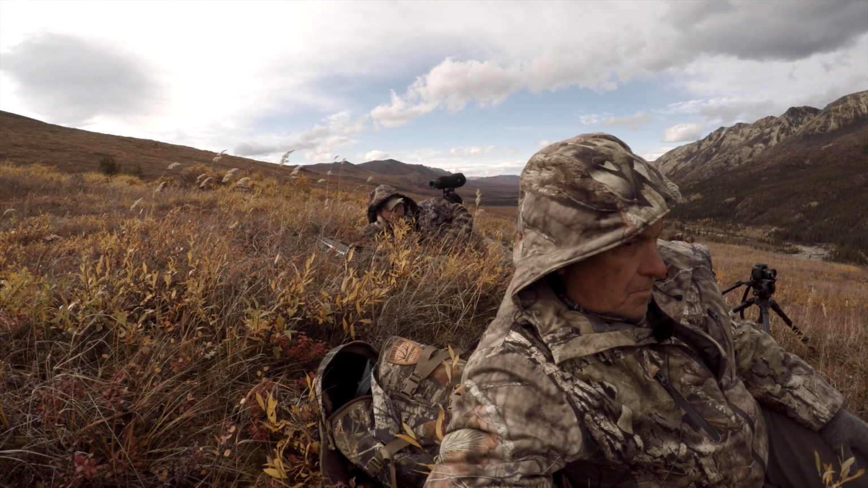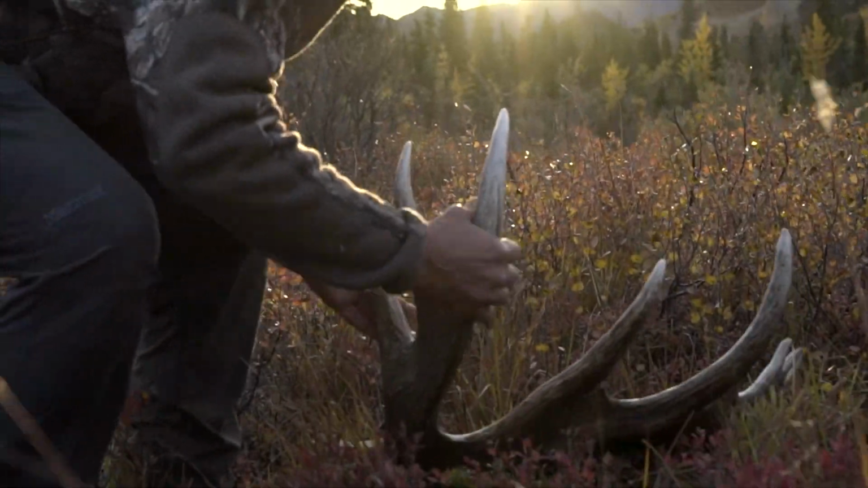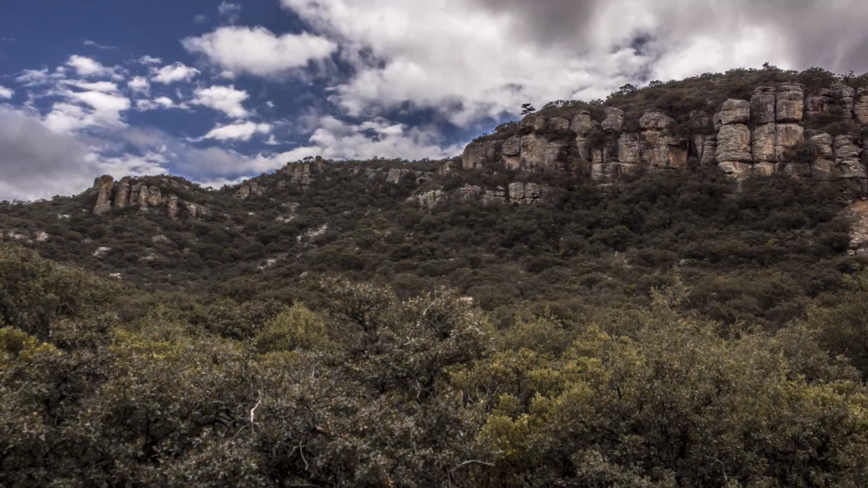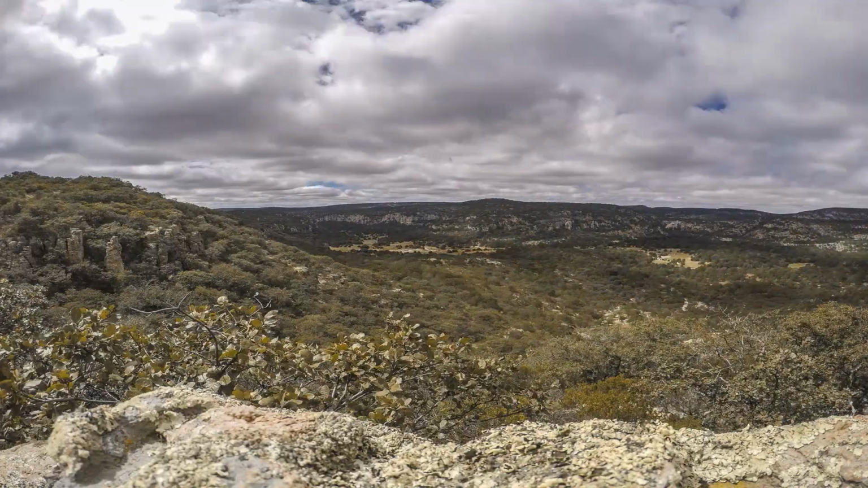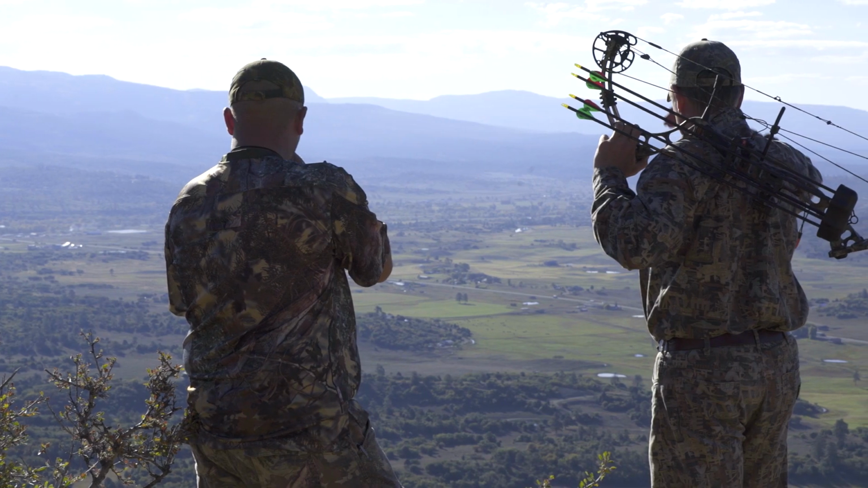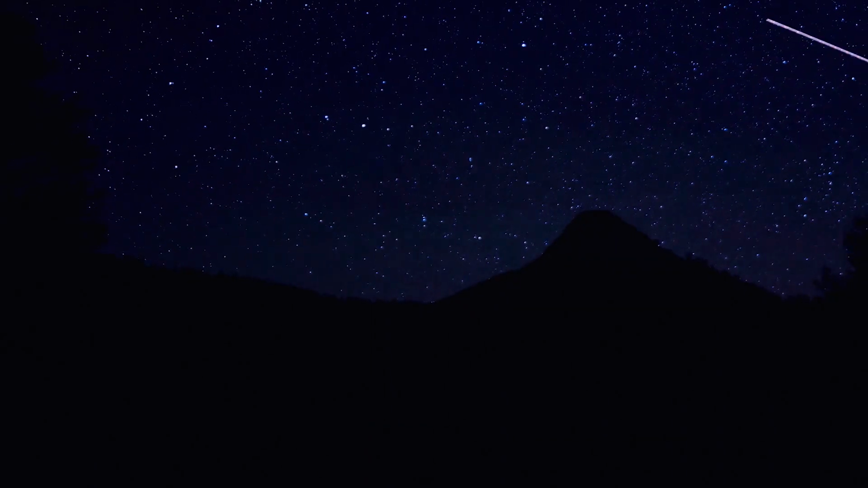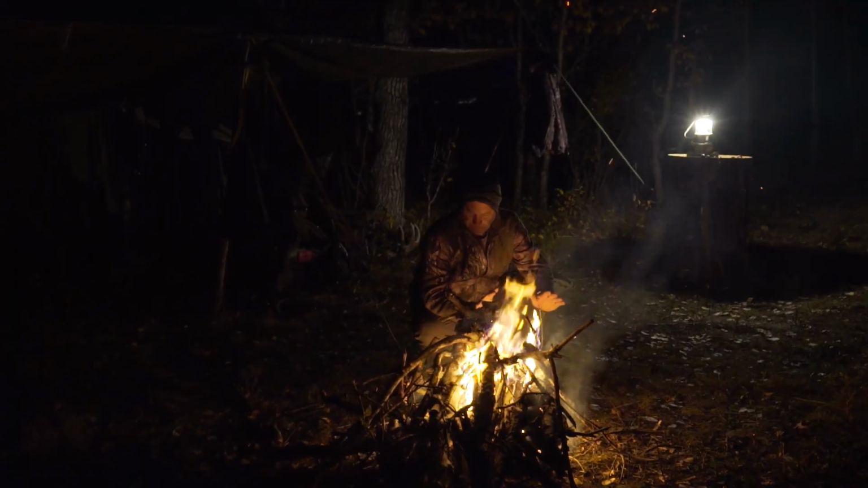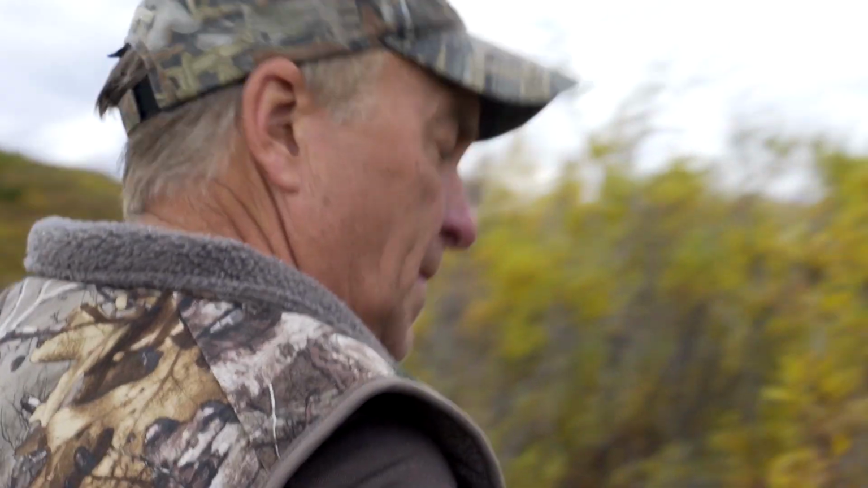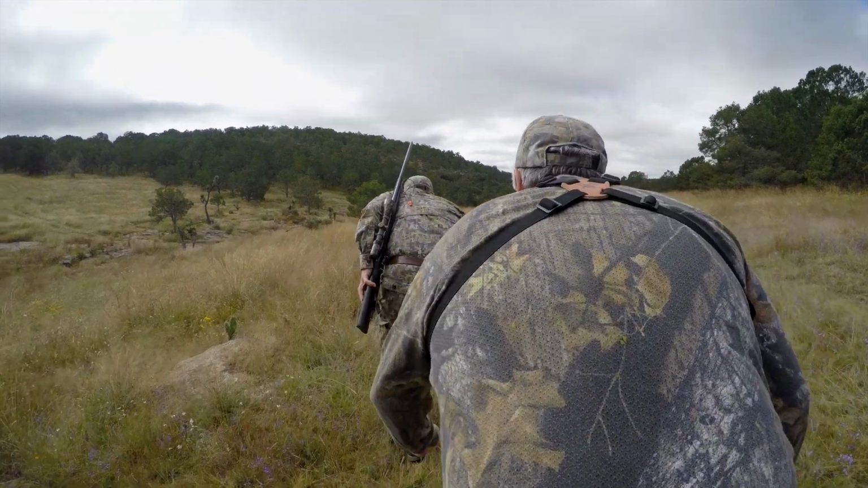We hunt for different reasons, but it's more than just the kill. First off, I'm grateful to be an American, to live in a country that still has country like this. Wide open, wild stuff, and I love it. It's about the experience, freedom, passion, and adventure. For me, hunting is the ultimate pursuit.